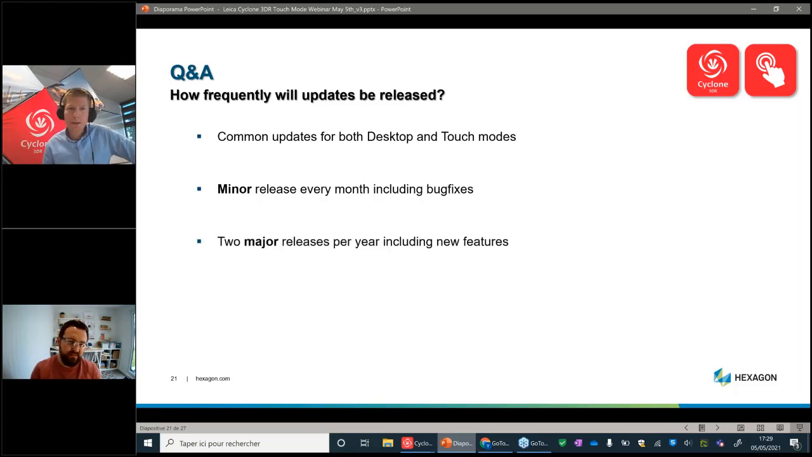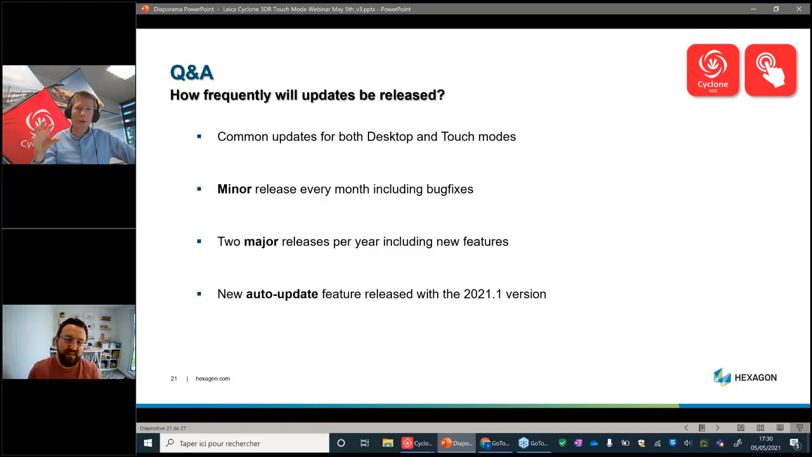Regarding the major releases, it's approximately twice a year, so every 6 months. And the idea is to deliver big new features at each major version. Oh, sorry, final word, Paul. Just another reminder, we added in the 2021.1 version an auto update feature, and it's much easier to check if any updates are available. This new feature embedded in the product will launch the downloading and then the installation.